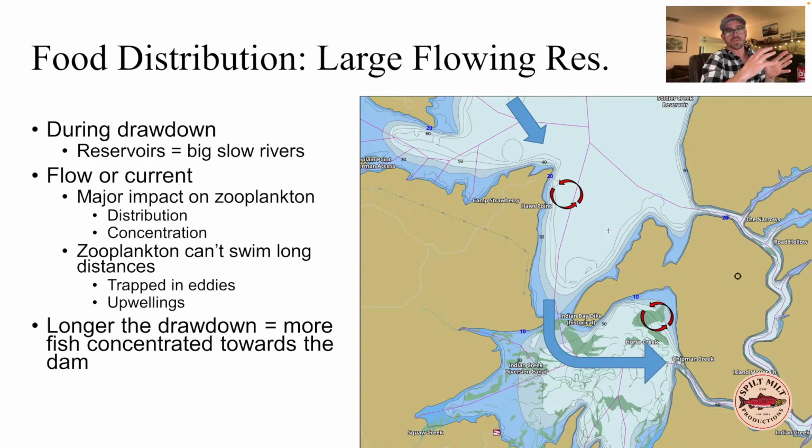What will happen in these flowing reservoirs is you'll get eddies because water is flowing through the reservoirs down towards the dam. You're going to get these eddies behind points and in coves, and zooplankton are going to get trapped in these eddies and concentrate there, not only because their food resources are getting trapped there. If water gets trapped there, it's able to absorb more energy from the sun. You're getting more phytoplankton. Zooplankton are going to go to where the food is, and then they're going to get stuck in there because it's just swirling around.